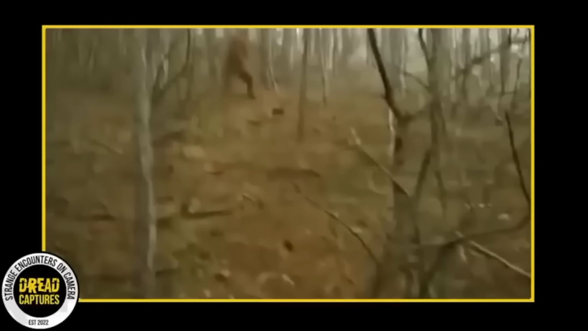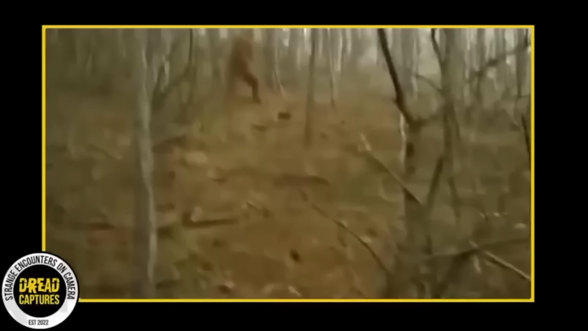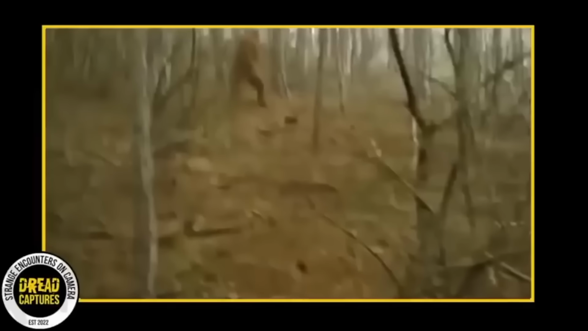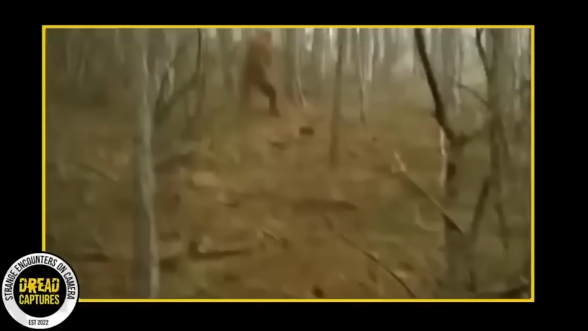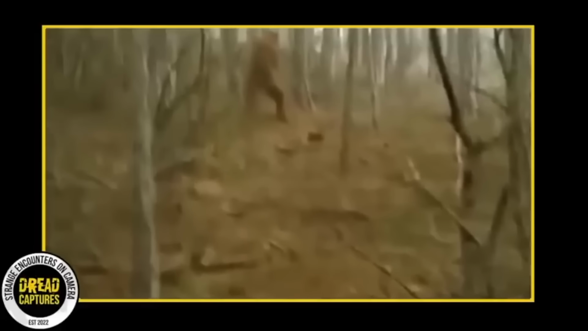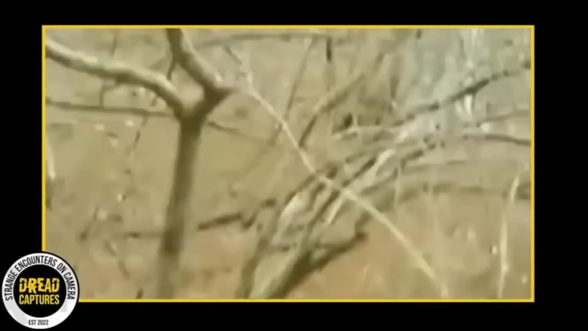Now, let's explore a video from Russia, reportedly showing a Bigfoot. The translated description expresses uncertainty. I'm not sure what or who this is. The video, set in a forest, shows a man alarmed by a figure walking nearby.